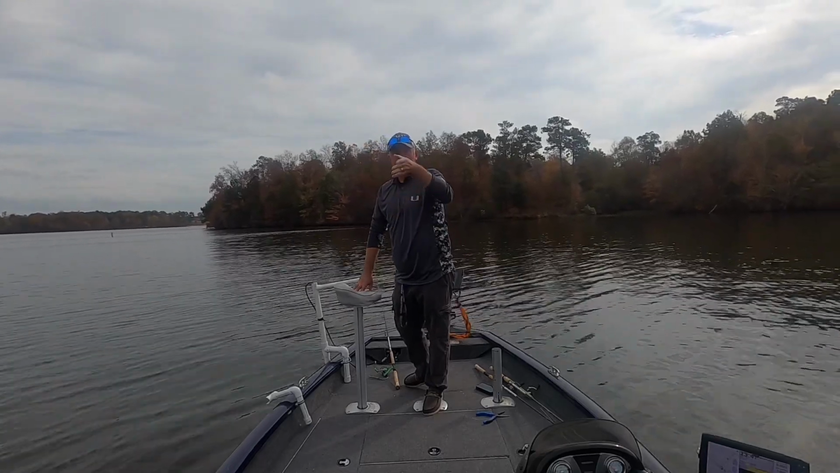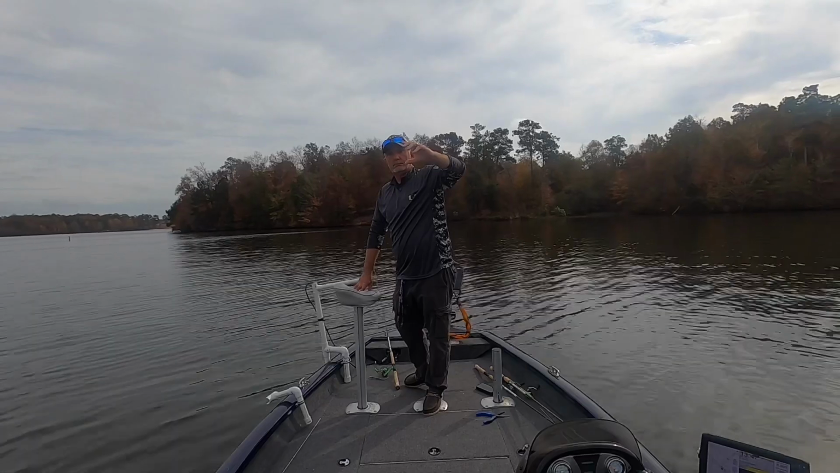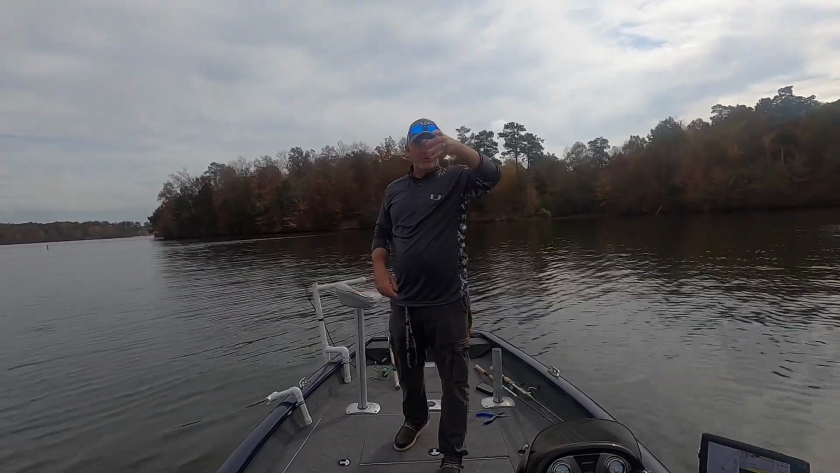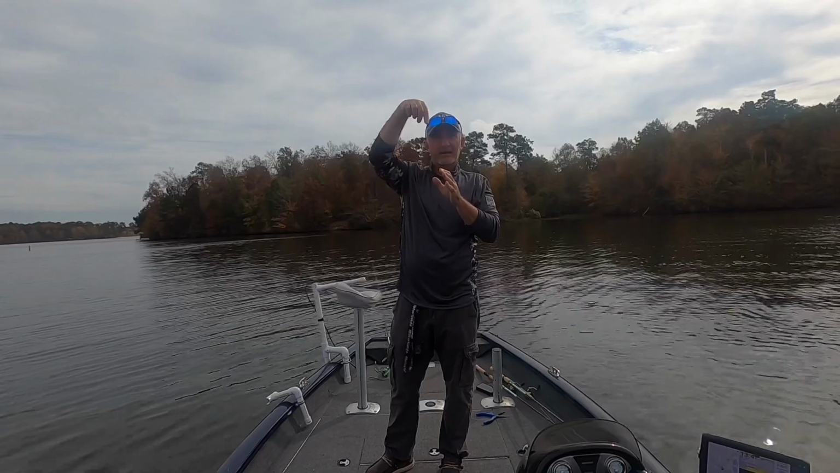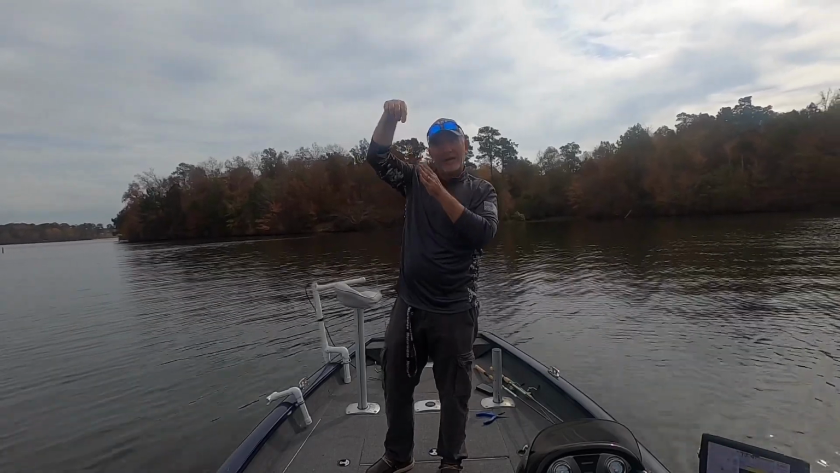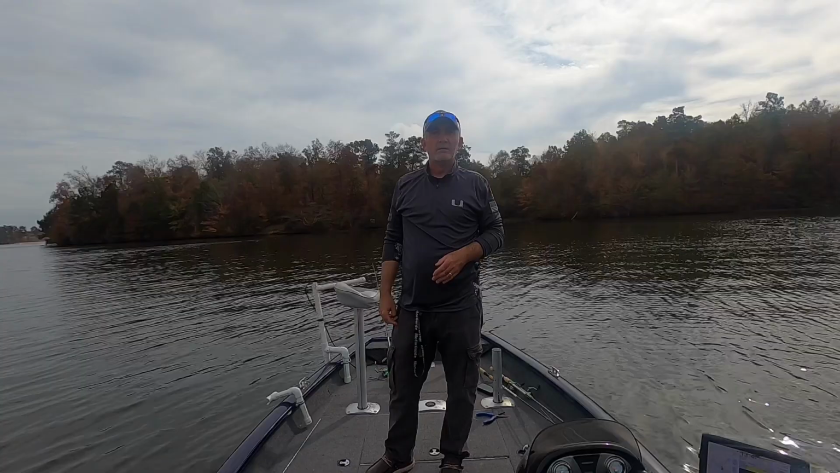So one click up. There you go. That'll help you see your jig as it's falling, and it'll help you really locate that because it's aiming that angle kind of up at it, instead of straight down. All right. So that look good like that one? Yeah.